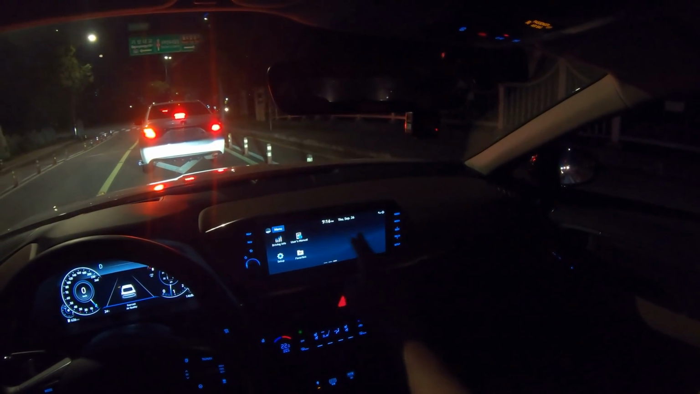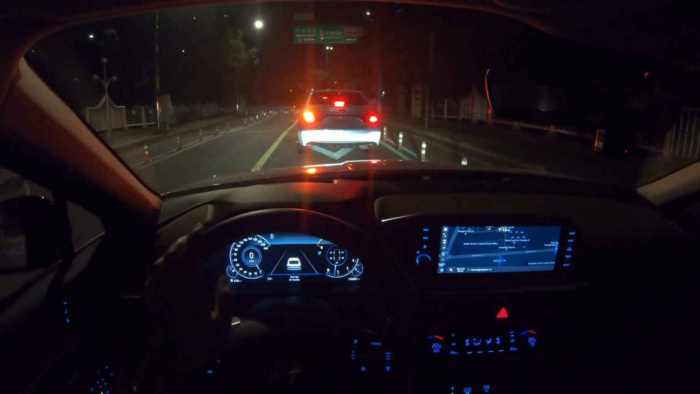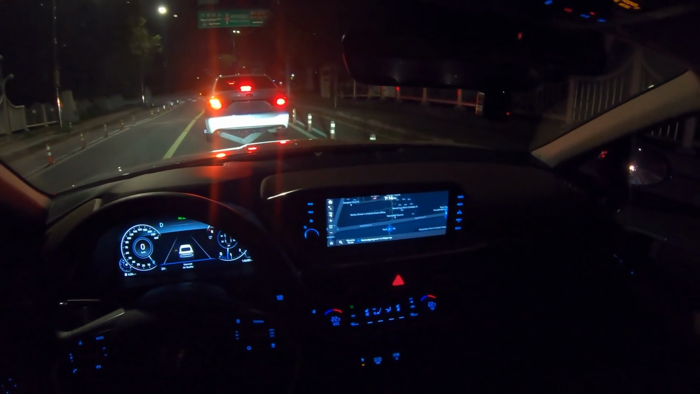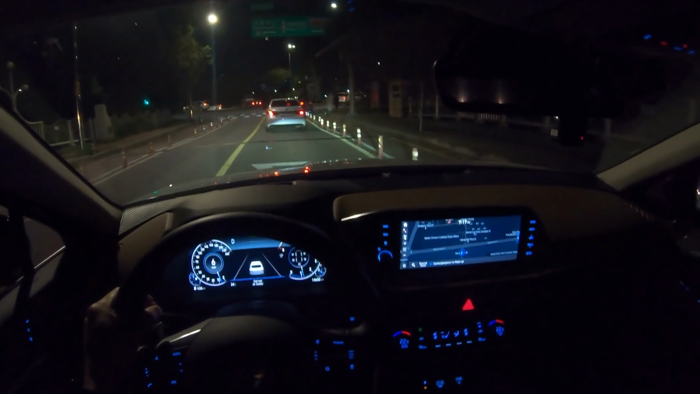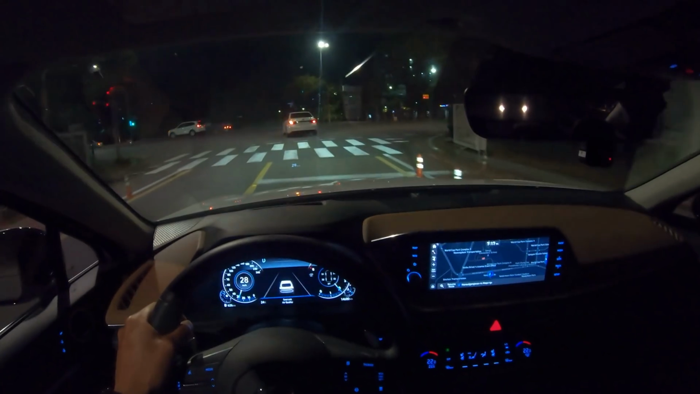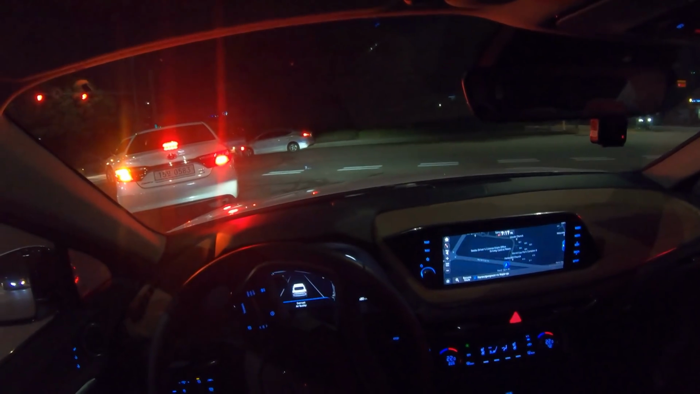The infotainment system responds very nicely, and it also has a head-up display. I don't know if you can see it; you'll probably see it pretty soon. There's no gear selector, so at first your right hand will be lost on where to go, but pretty soon you get used to it, and it's actually a pretty safe system to use.